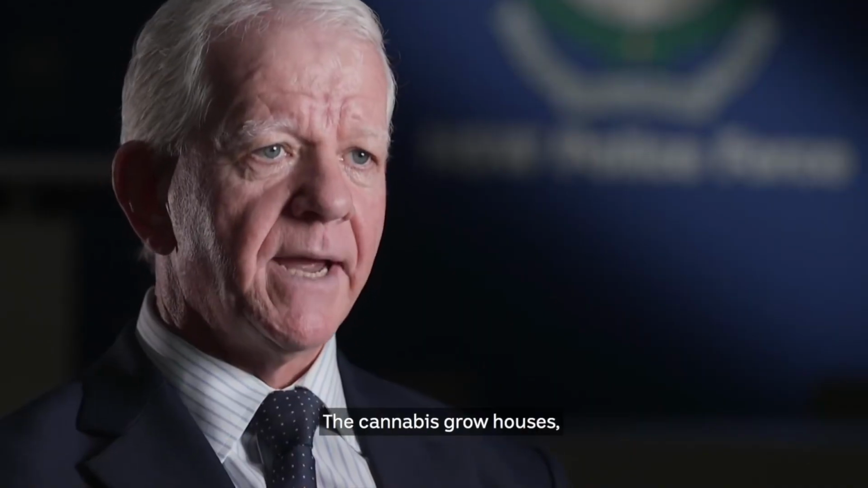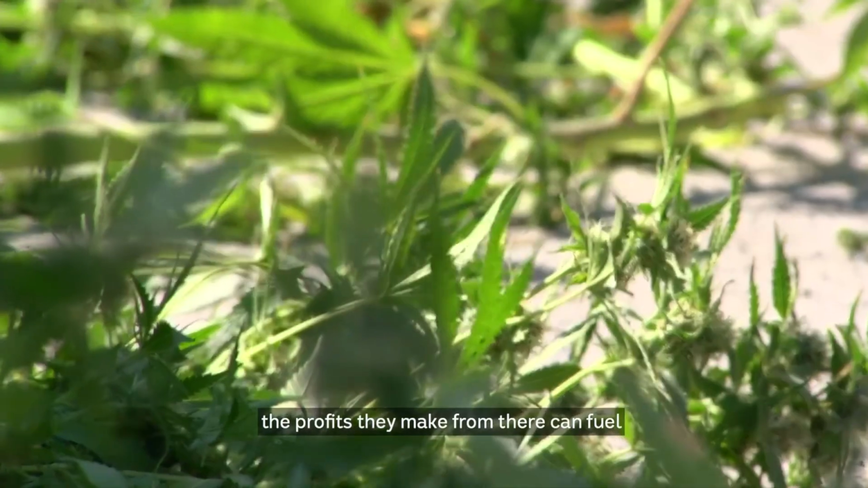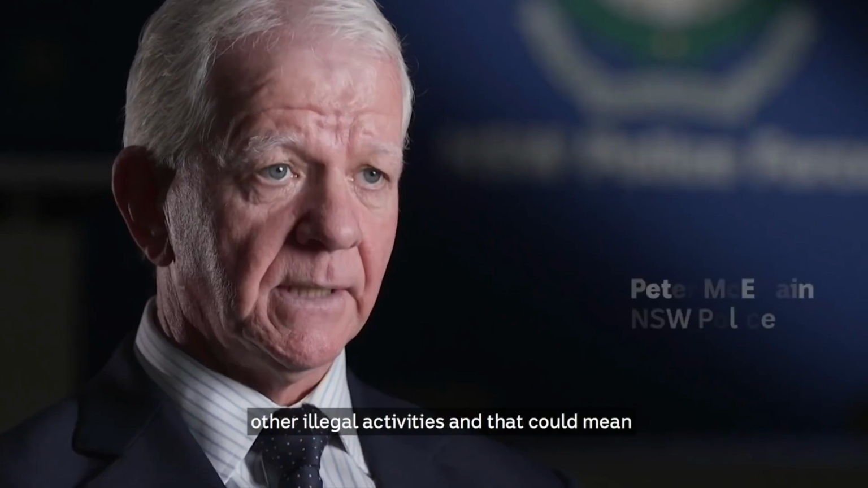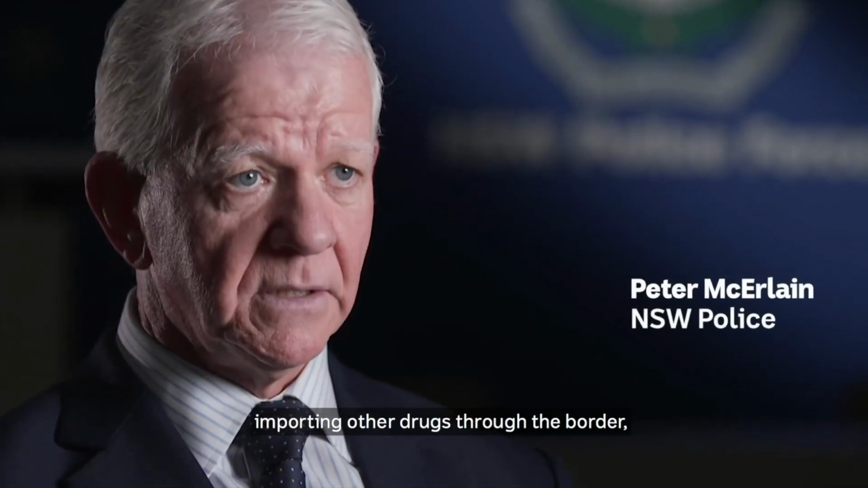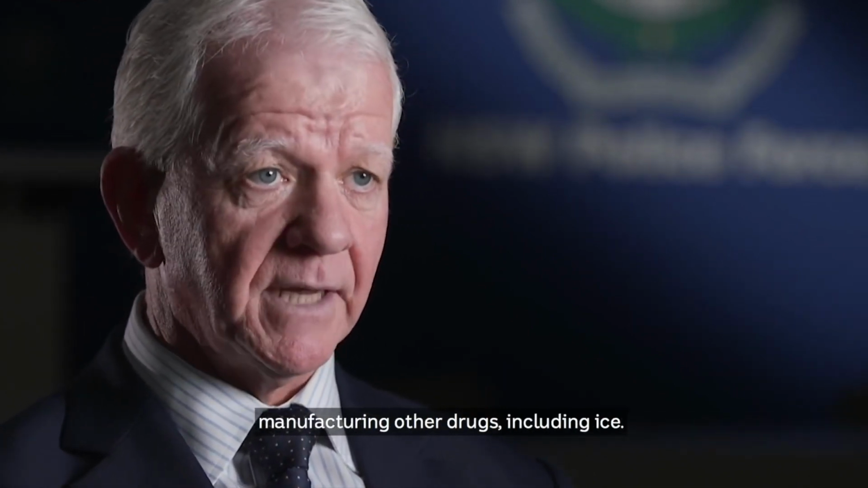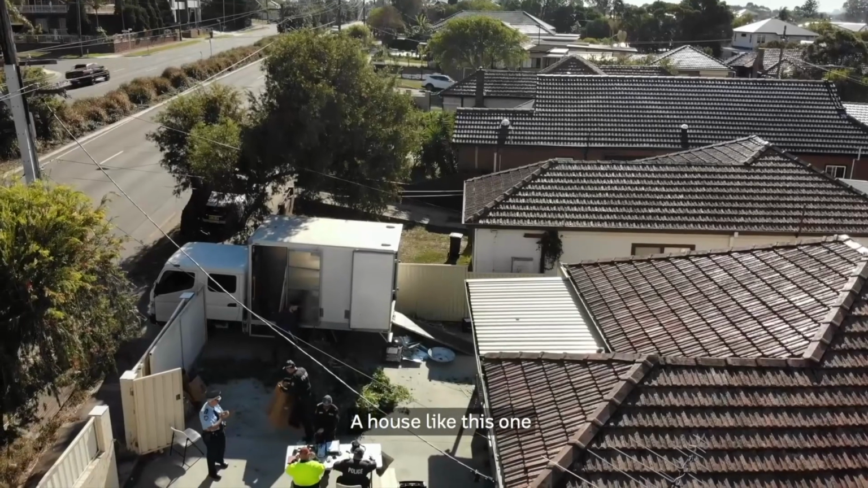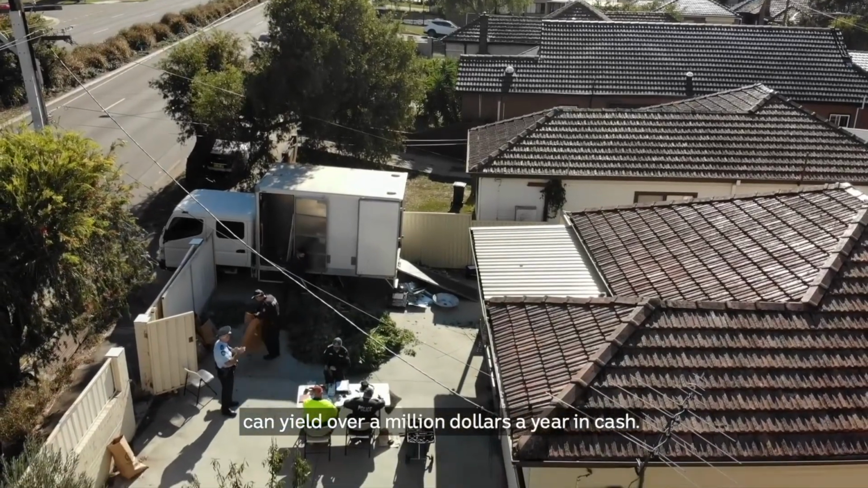The cannabis grow houses, the profits that they make from there can fuel other illegal activities, and that could mean importing other drugs through the border, manufacturing other drugs including ice. That's the potential danger. A house like this one can yield over $1 million a year in cash.